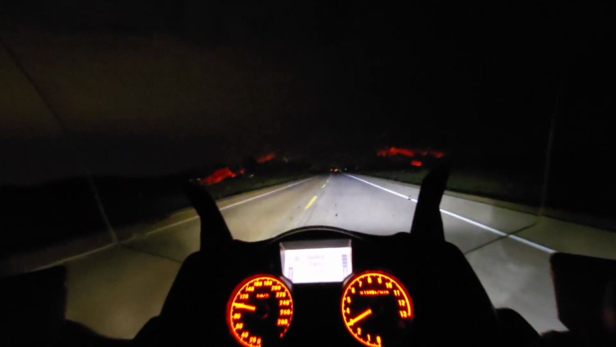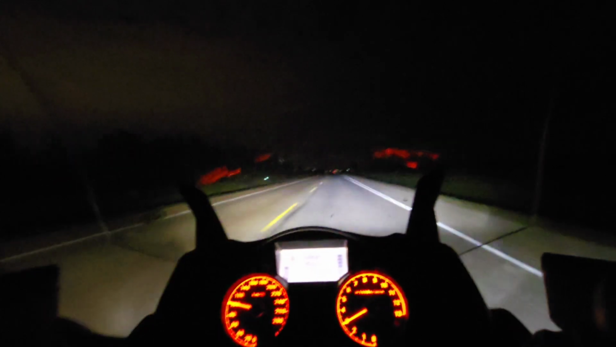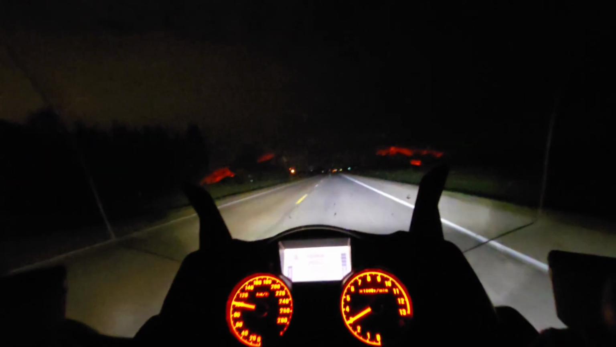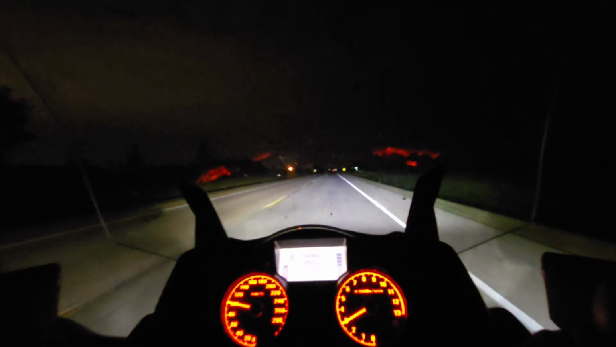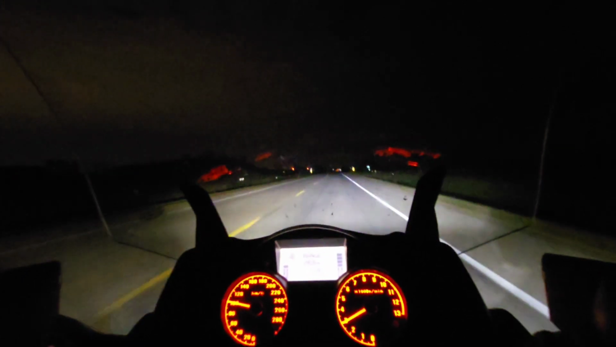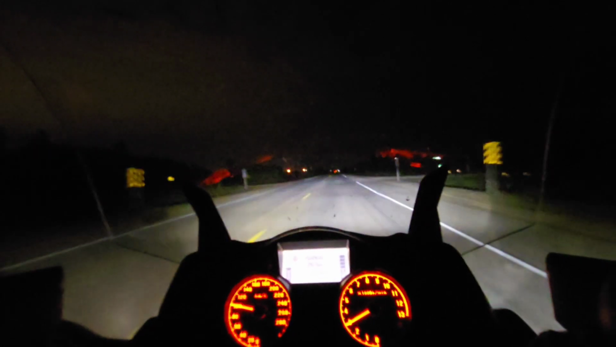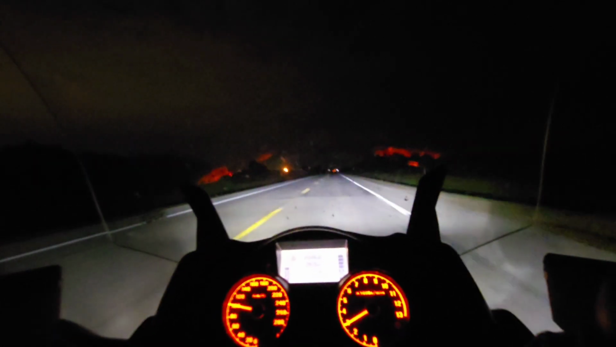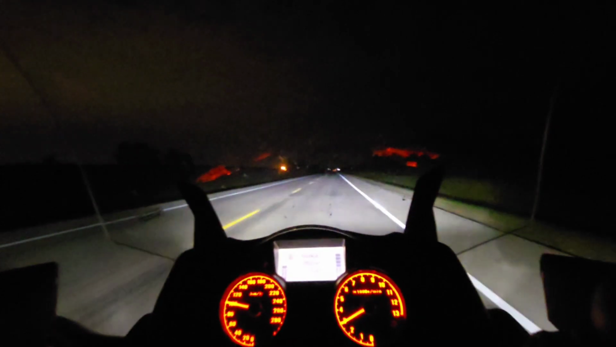One thing of note, if you're interested in this style of bike, is check out the headlights on this thing. Bright white. I don't even have the high beam on. Now I will say I upgraded these to LEDs, and LED lights plop right into the stock positions. There's no modifications. It took me about 5 minutes to change the bulbs, and look at the lights on this thing.